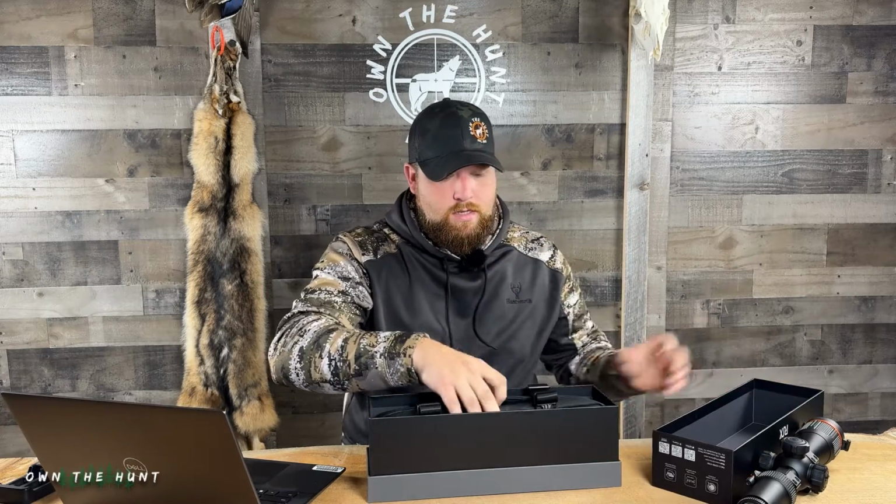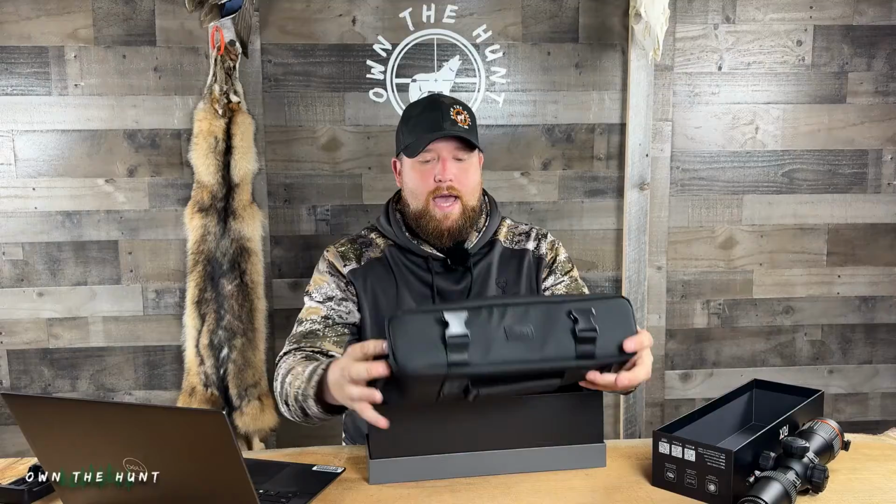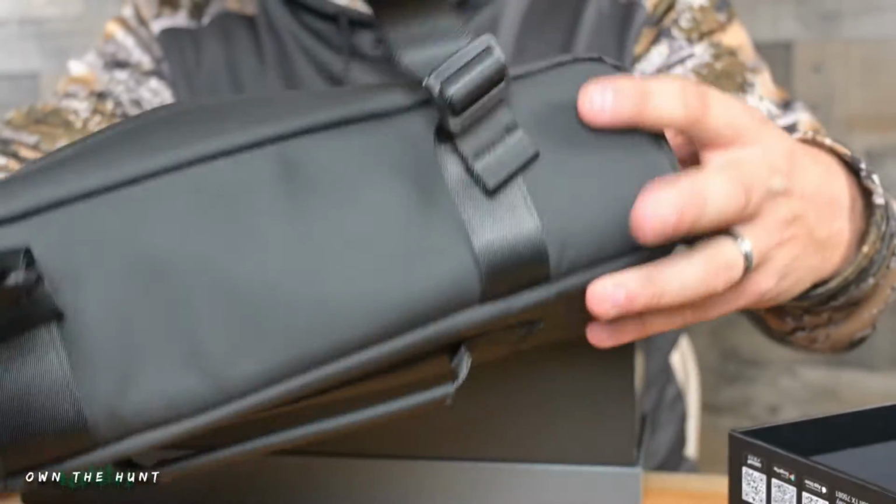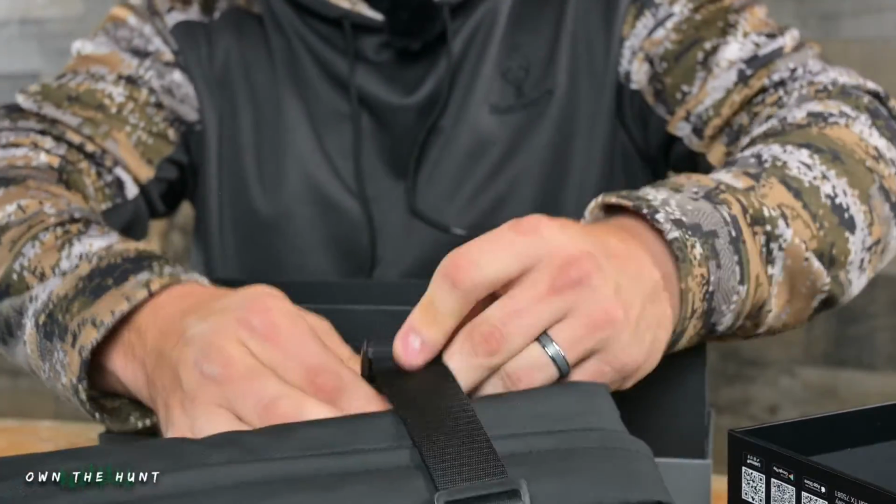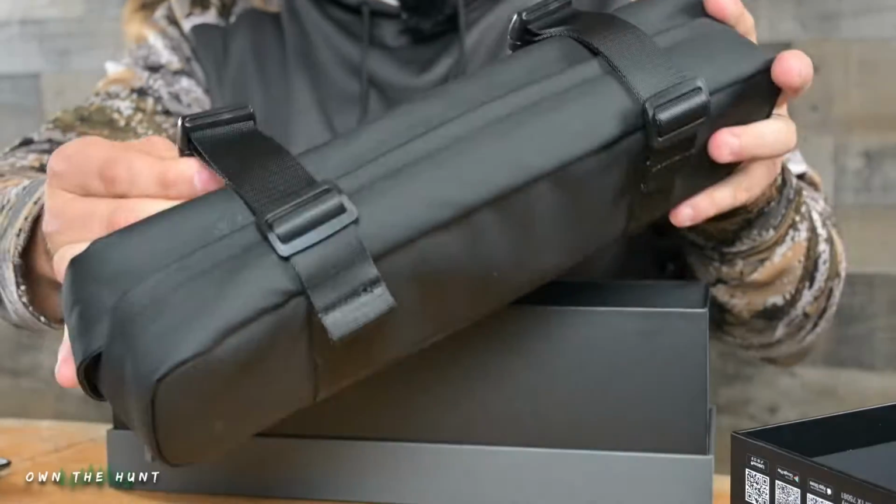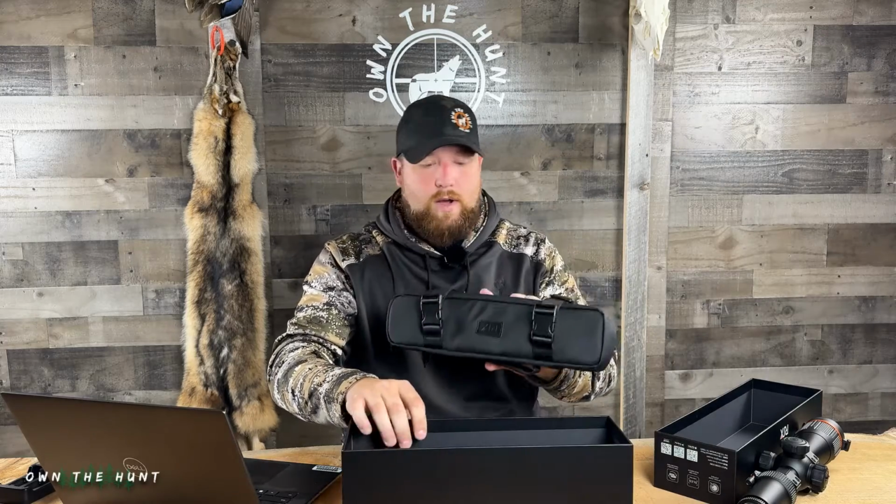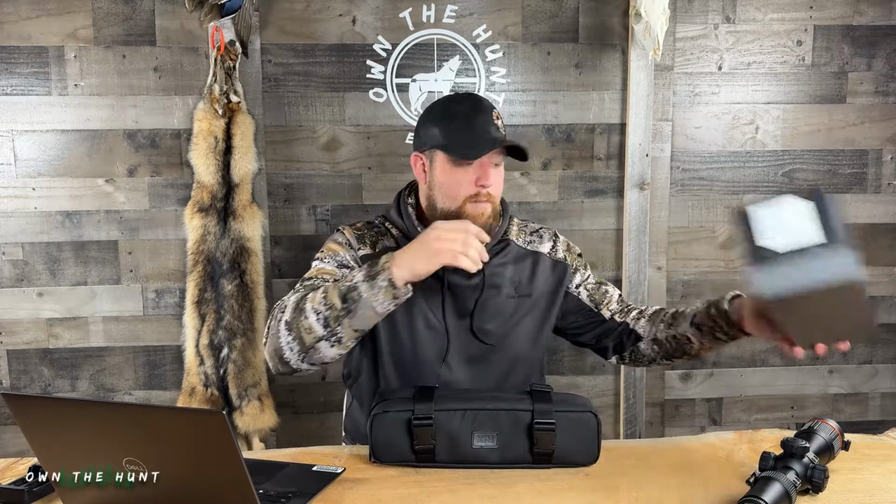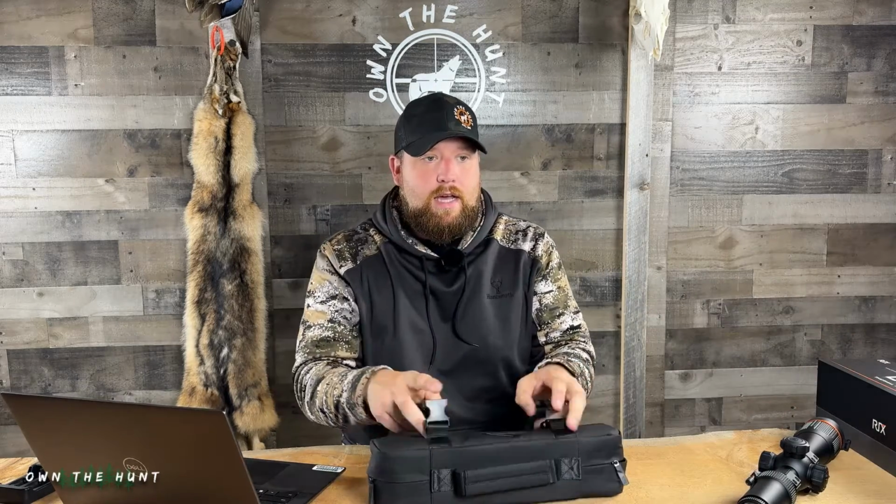The scope comes in a really nice bag. This is a leatherish, vinyl leather type bag. It has nice security straps to clip the bag up. Works really nice. I like the bag quite a lot. If you were traveling, it would be really nice to throw it in the bag. In the bag, you're going to get a data transfer cord,